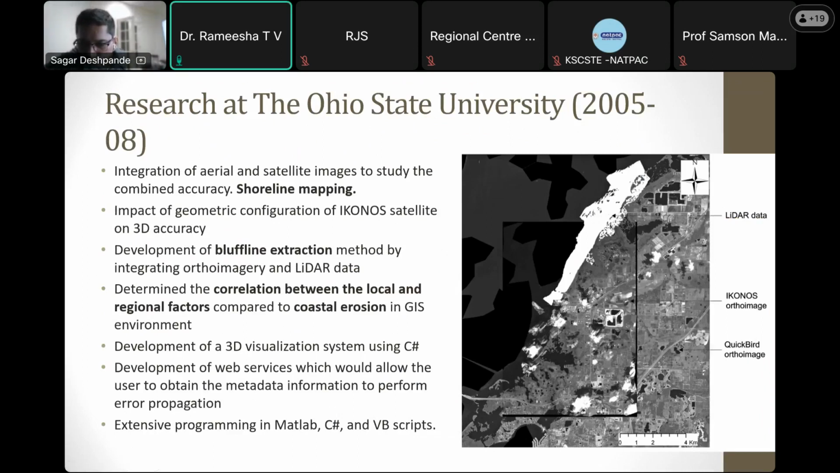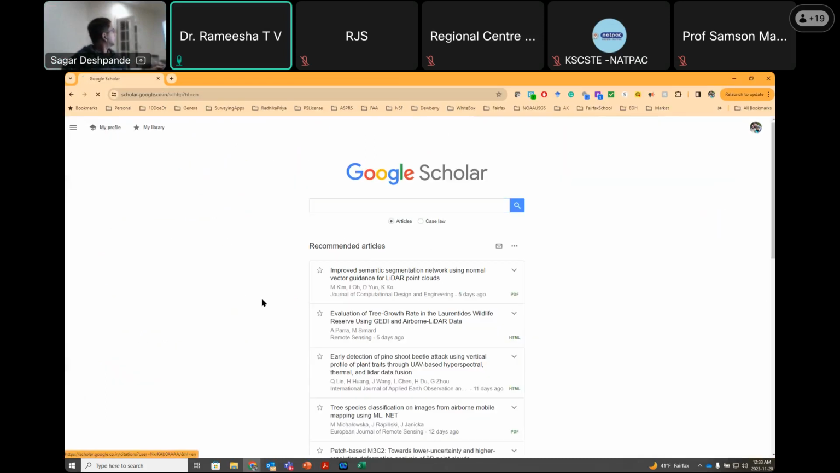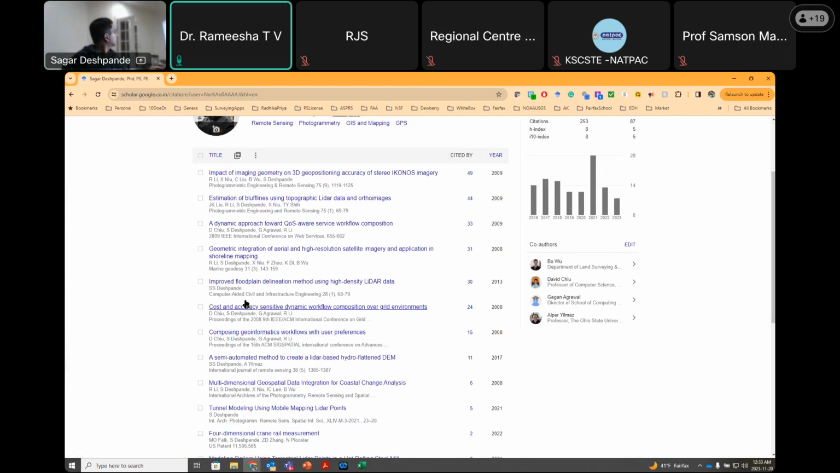So how many years of data do we need for a proper prediction of the extent of the shoreline? For estimating the sediment transport, whether erosion or deposition, how many years of data do we need to collect for optimum accuracy?